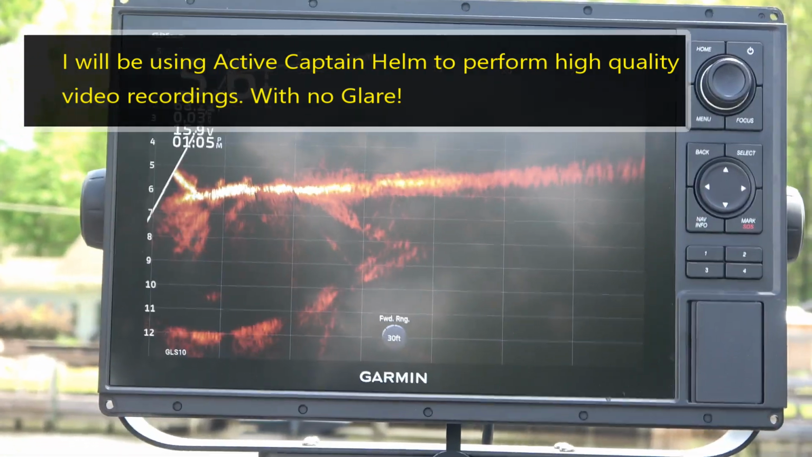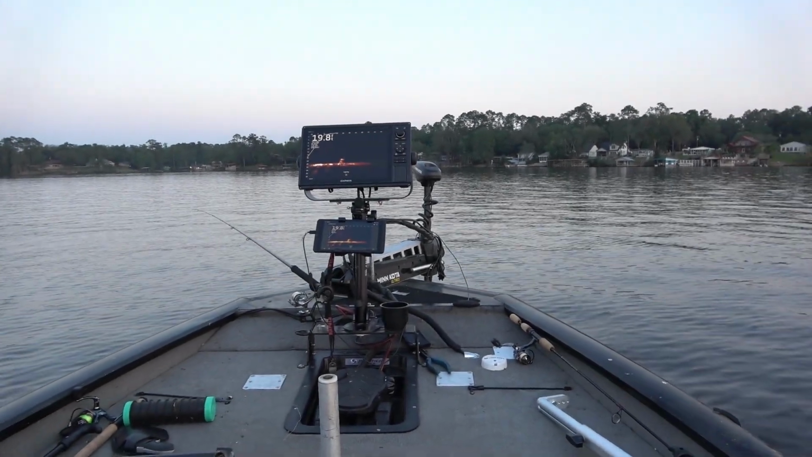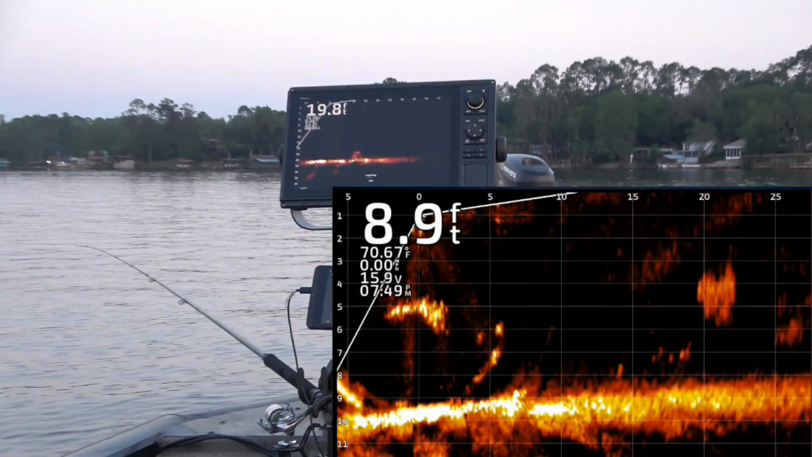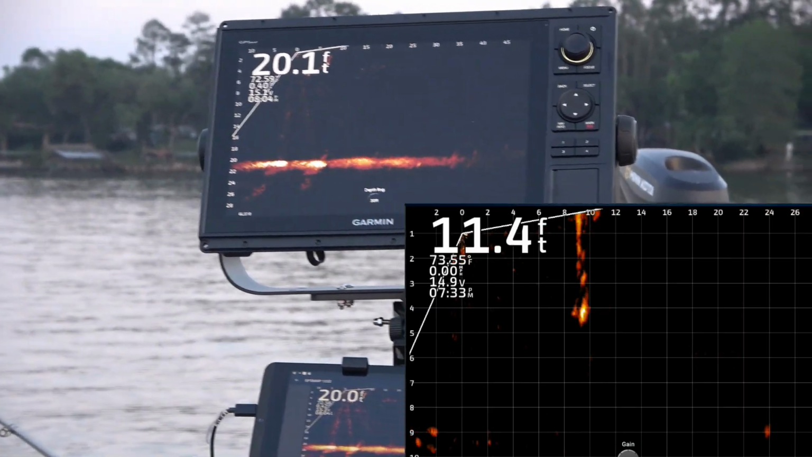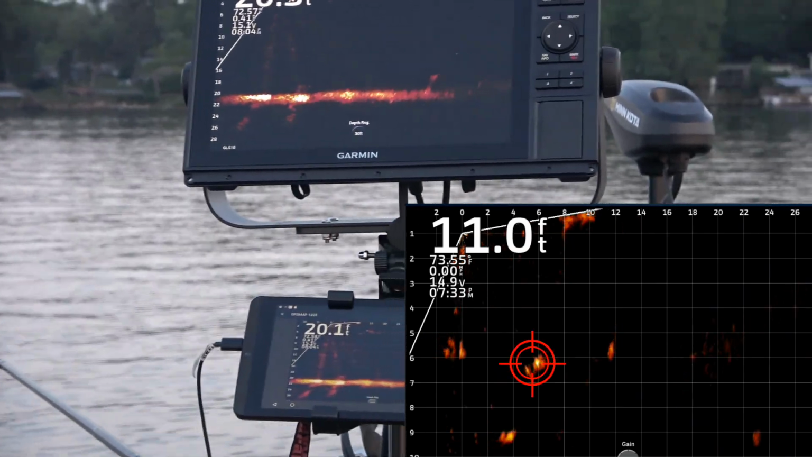If you can see it here, I have a tablet connected down here. I'll turn that on in just a little bit, but I'll actually be using Active Captain to record my video clip, so I won't be getting glare and having to worry about the lighting on the screen. That was one of my primary reasons for using it.